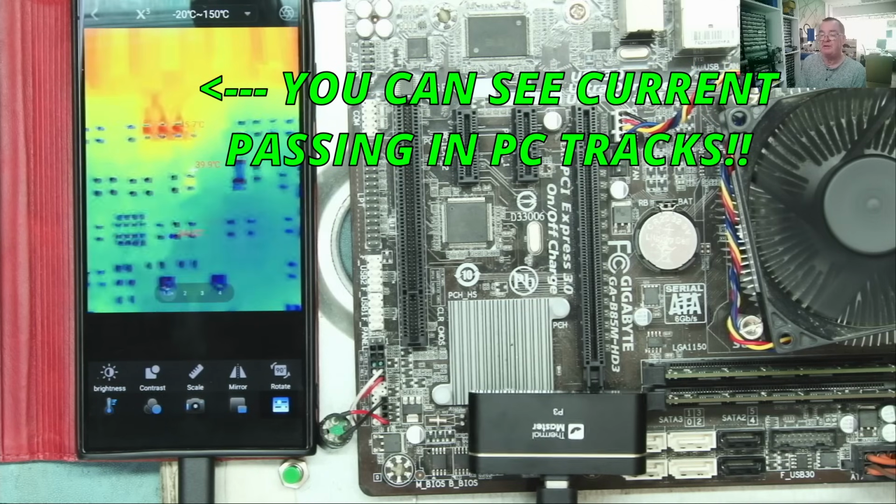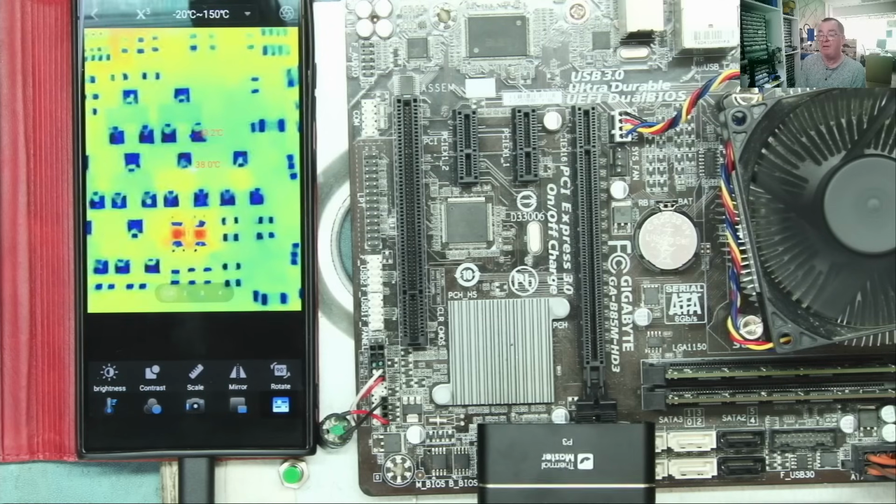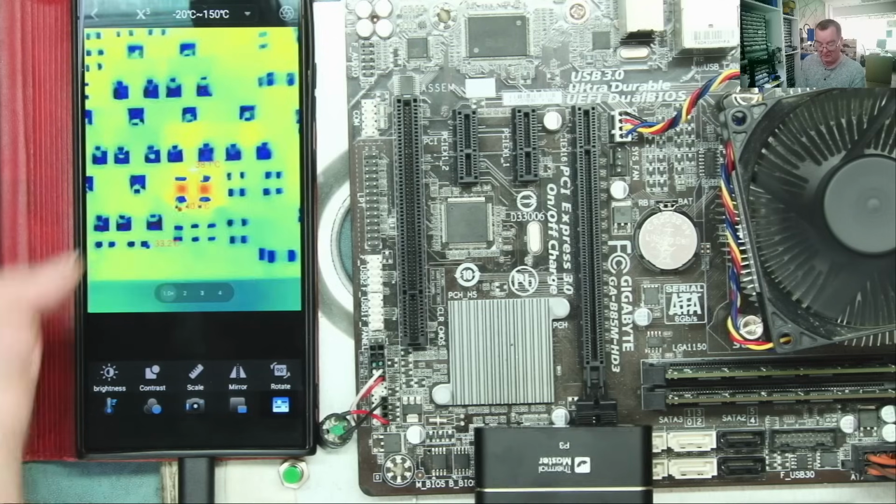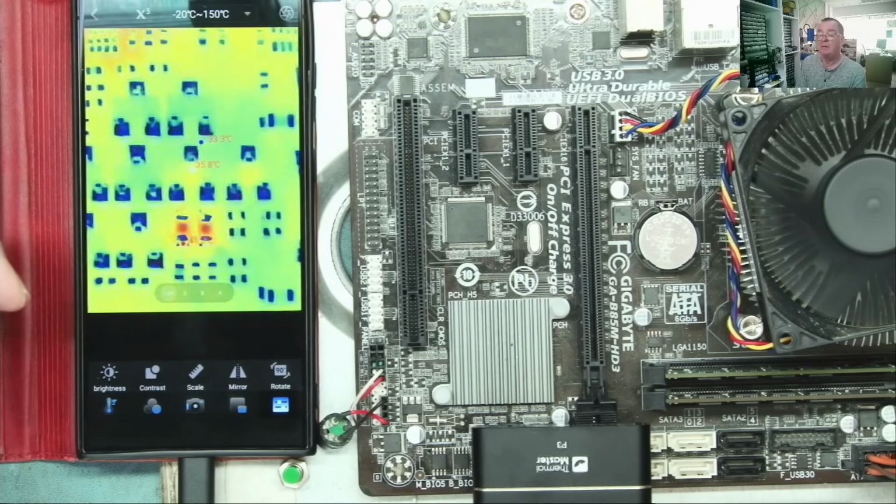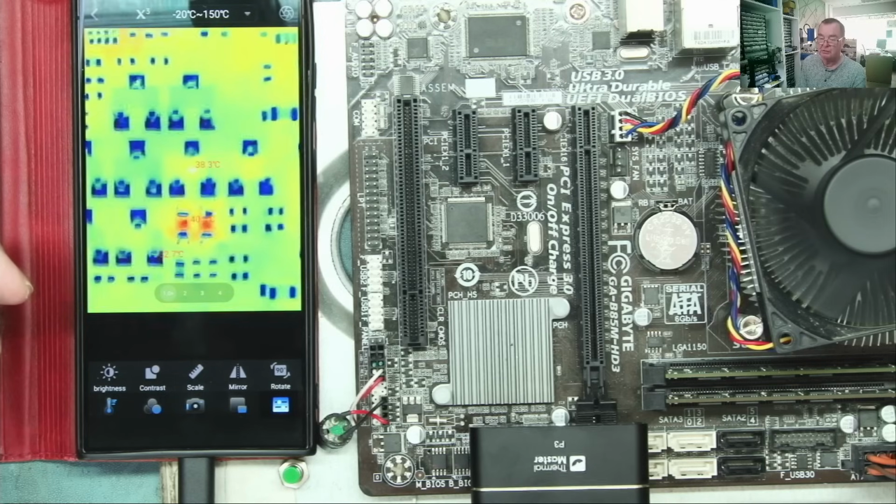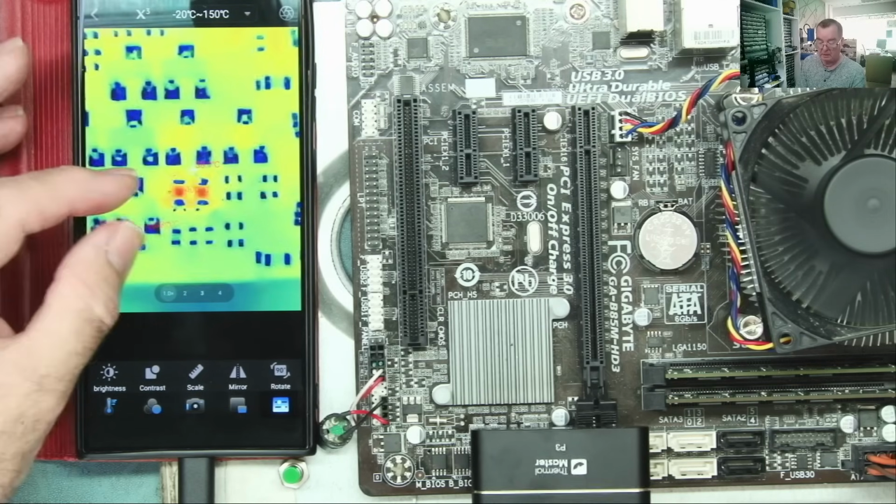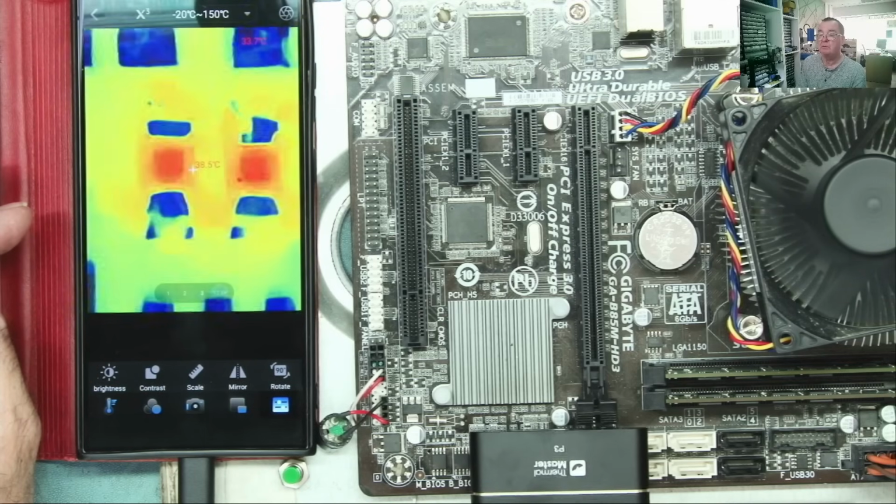Even closer than the P2 Pro by quite a bit. Okay, so yeah, you can see those are resistors right in front of the camera there. And that's without any digital zoom. That is just literally with the optical zoom. Okay, we can zoom in on that with the digital zoom, of course.